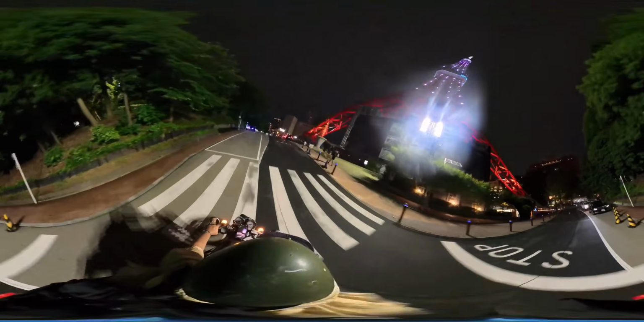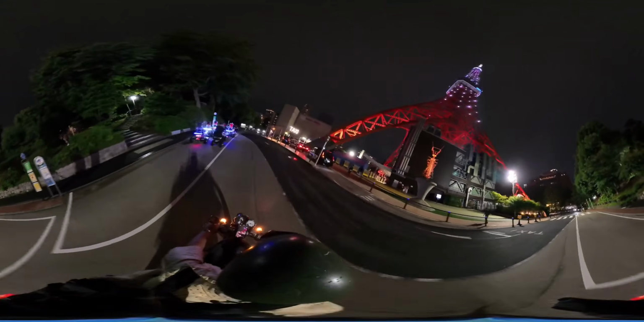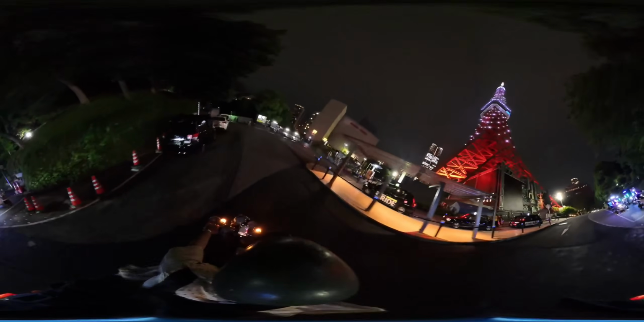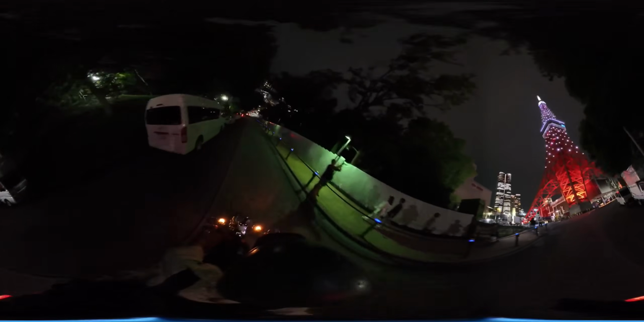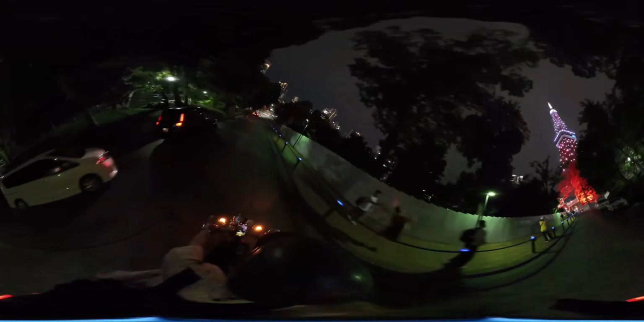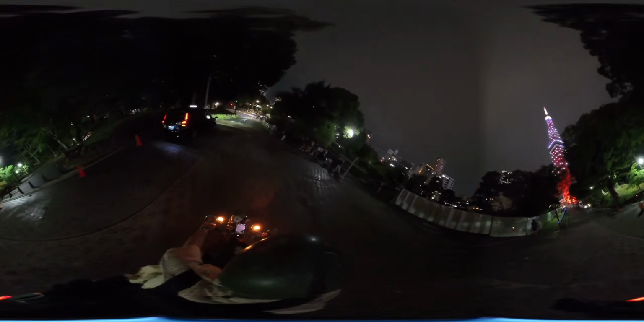Here's like the Mario Karts. I've climbed up Tokyo. I've been to the top of Tokyo many times. It's pretty cool. And you can use your cursor to look around, and it's pretty cool. I've actually been up the elevator a bunch of times, and I've climbed the stairs a bunch of times.